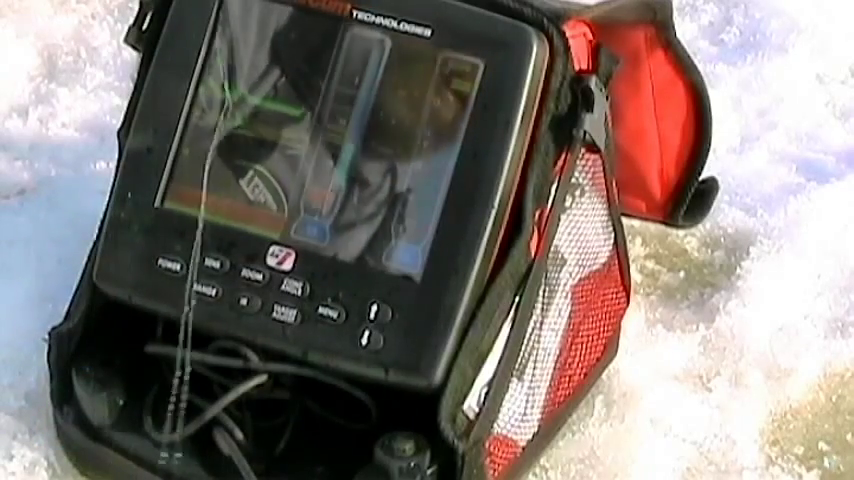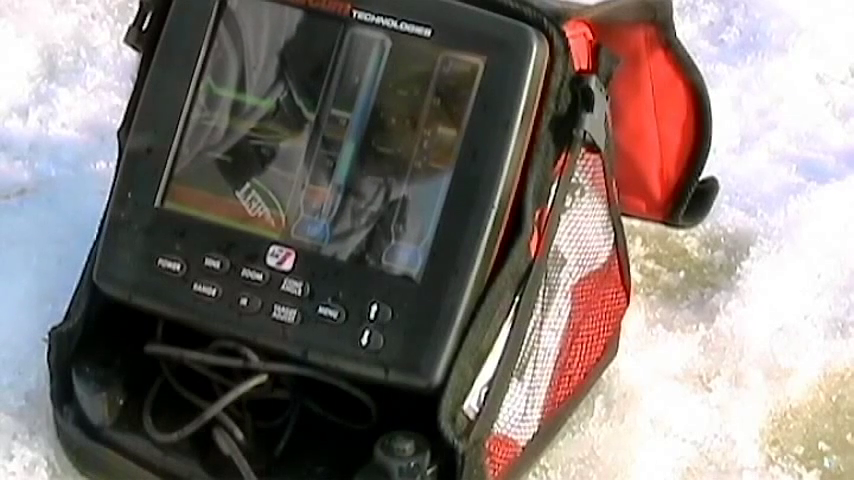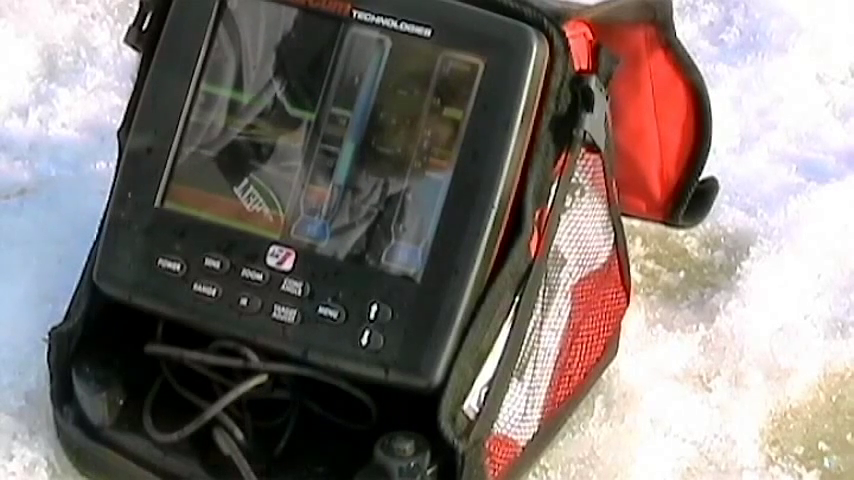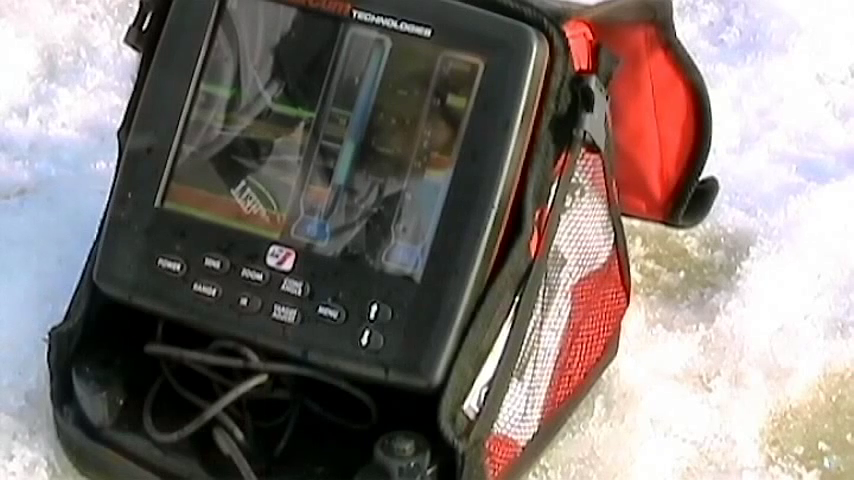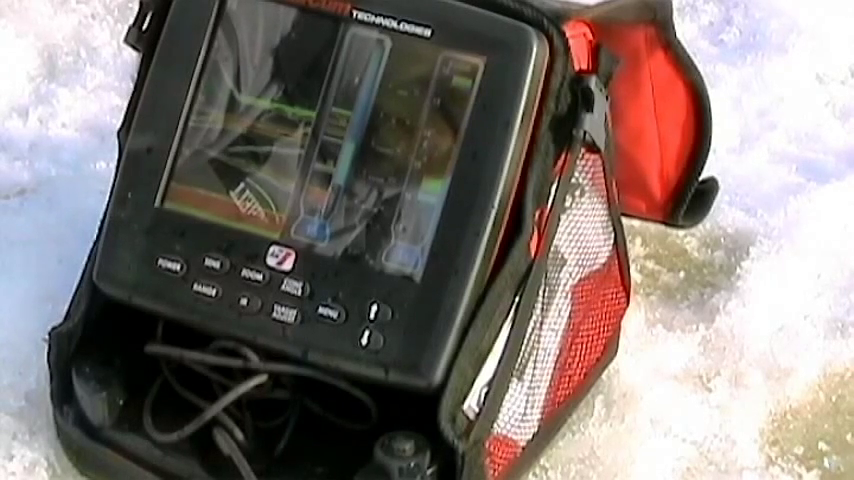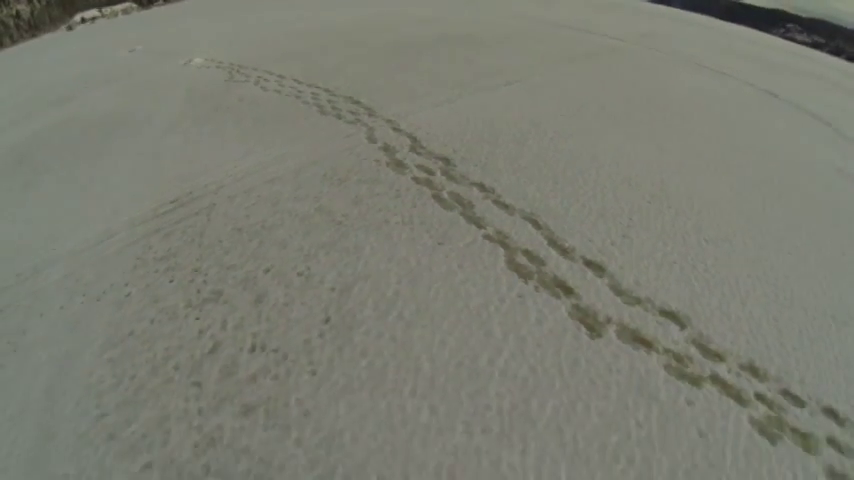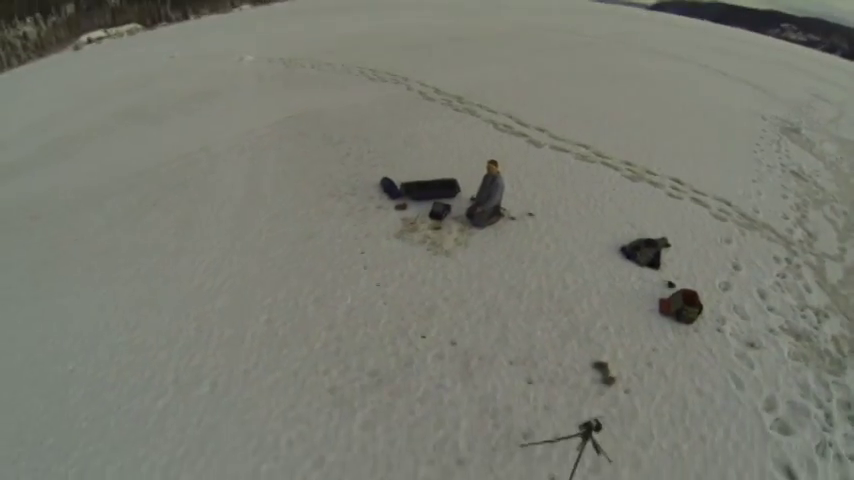Oh, shoot. Keep missing this fish, blabbing away. I'll catch one more here and then. Maybe I don't have my worm on. Oh yeah, got my worm.